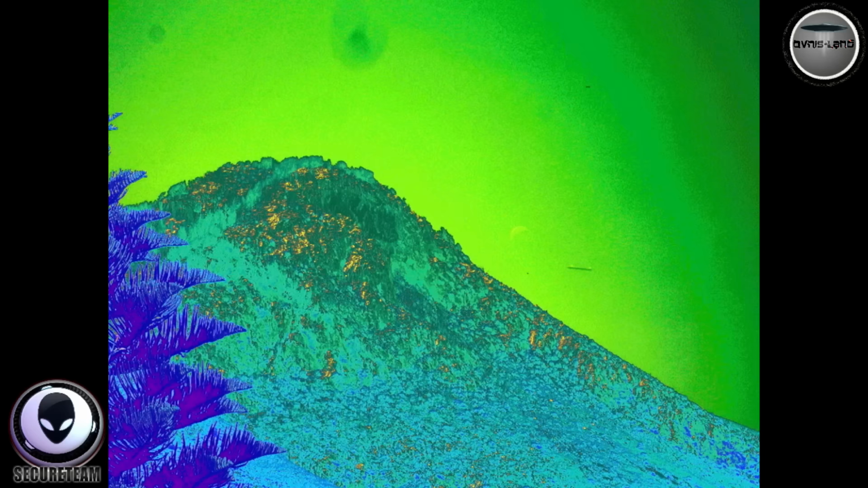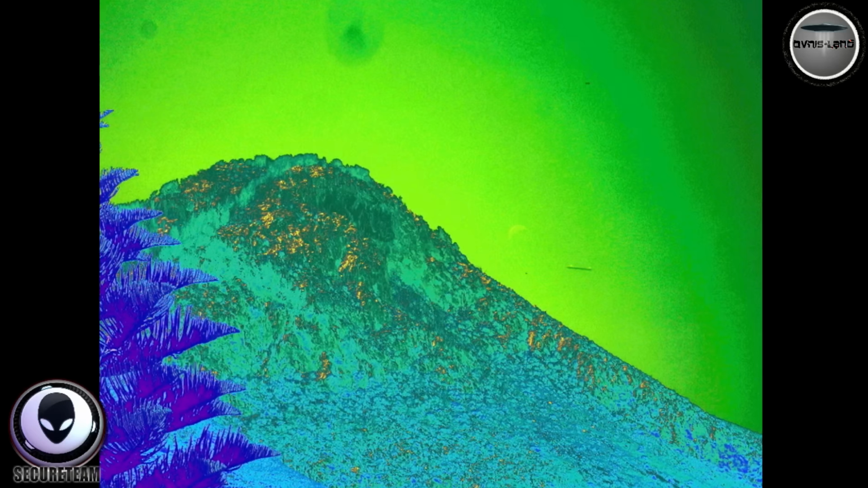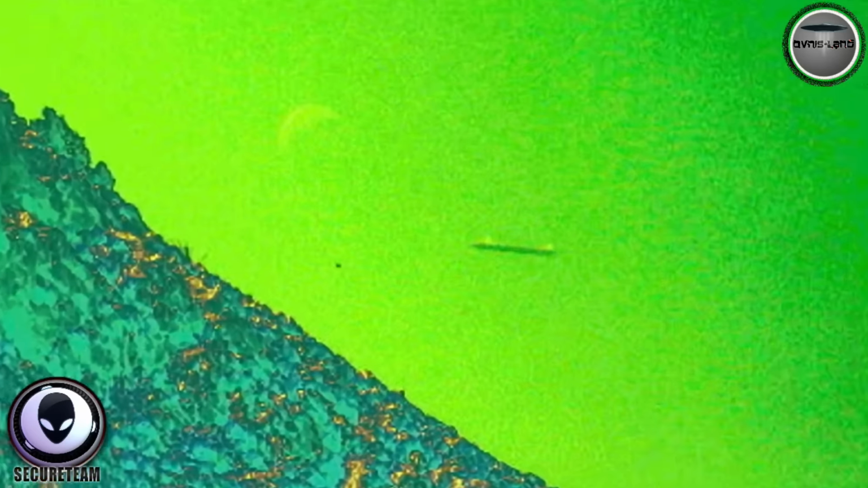So if your first inclination was that this was a bird, no. This is what a bird looks like when it's moving by and you sort of get this blurring effect, but you don't get this elongated cigar shape from a bird flying by. And mind you, this object is much larger than this bird that's passing by overhead. So, although this is just a photograph, we don't have any video footage, I think this is a very compelling piece of evidence here. We've seen these objects before.